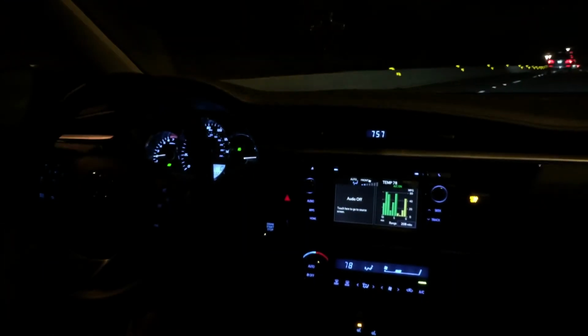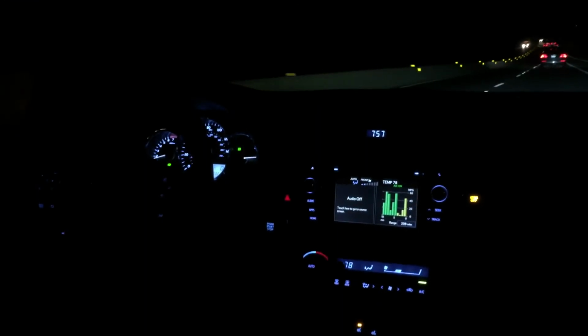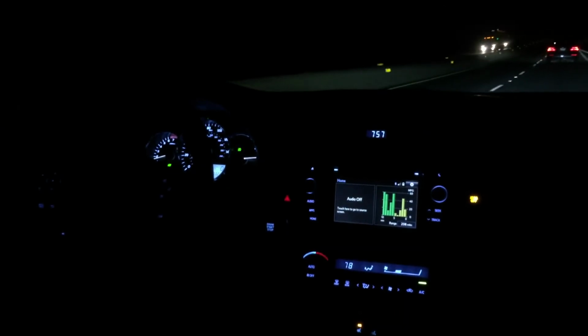One thing this has that I've actually really gotten used to is the tap-three-blinks turn signal. Our Camry doesn't have that. Our RX 350 doesn't have that, which is nice.